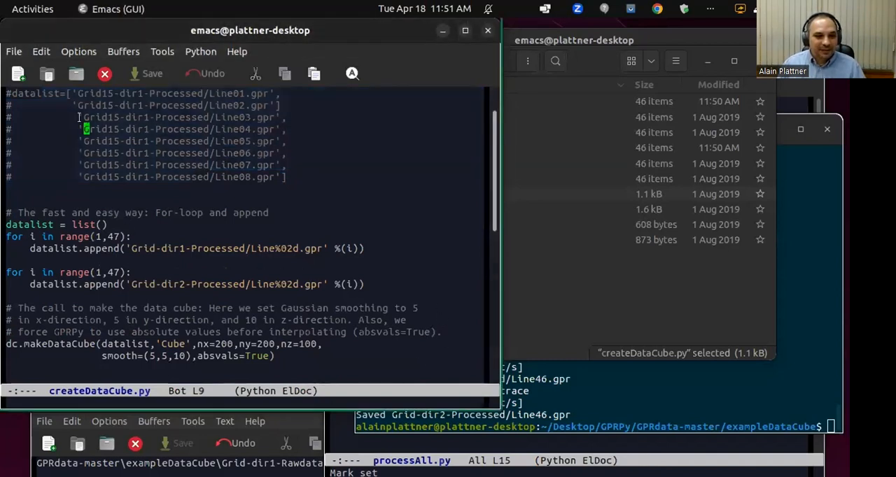Okay, but once you have this list, you can do that using the for loops, or you can create it by hand. Then it's again just a single line where you give it the list of the file names, the output file name, you could call it mycube to make it easier to find later. The interpolation in X direction, interpolation in Y direction, and vertical interpolation. And then here I put in some Gaussian smoothing. And I also use, instead of the plus minus values, the absolute values, but you can turn that off.